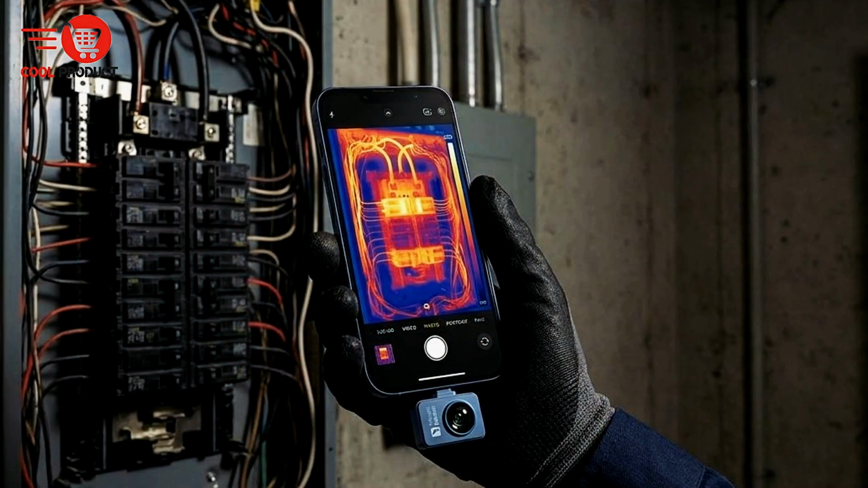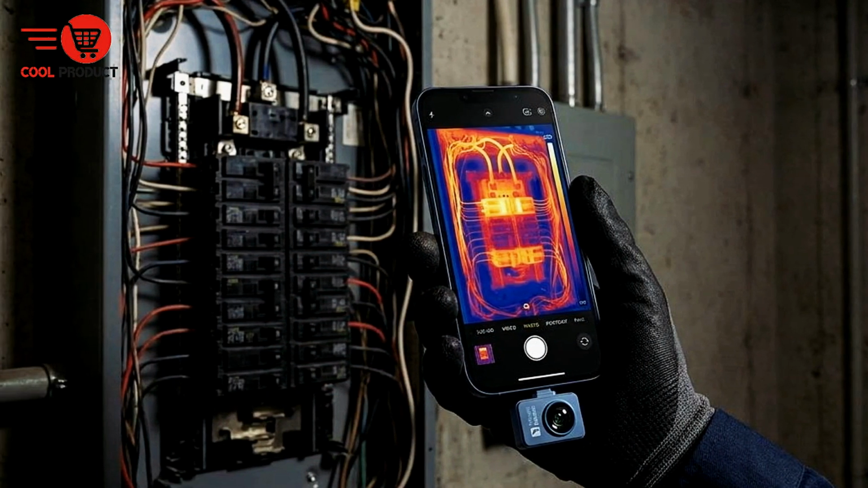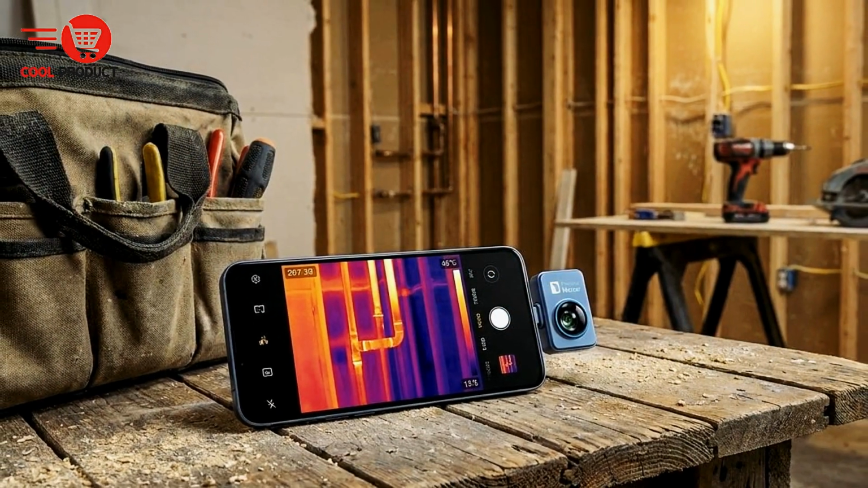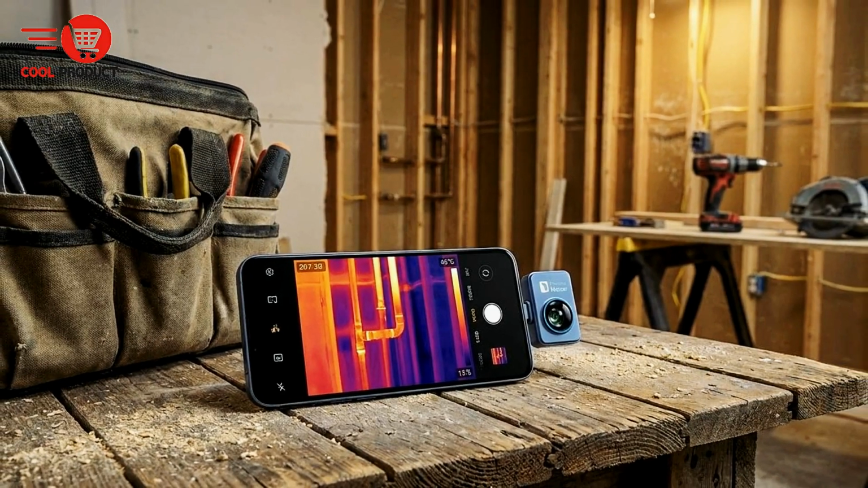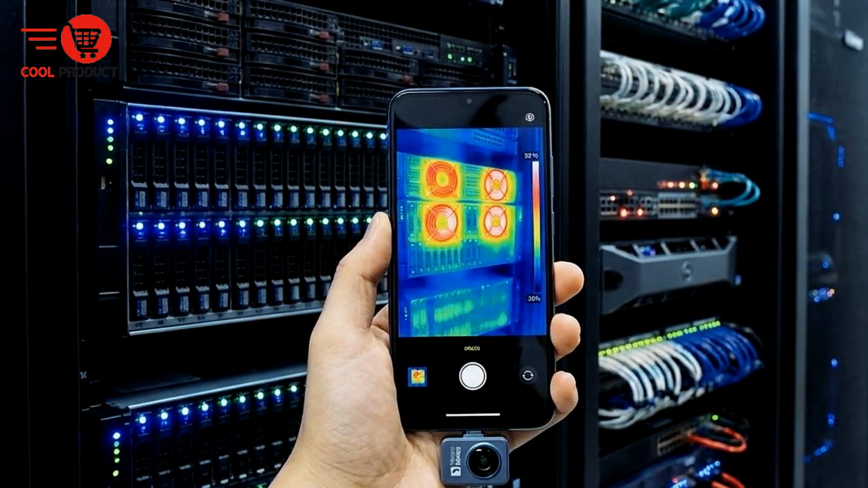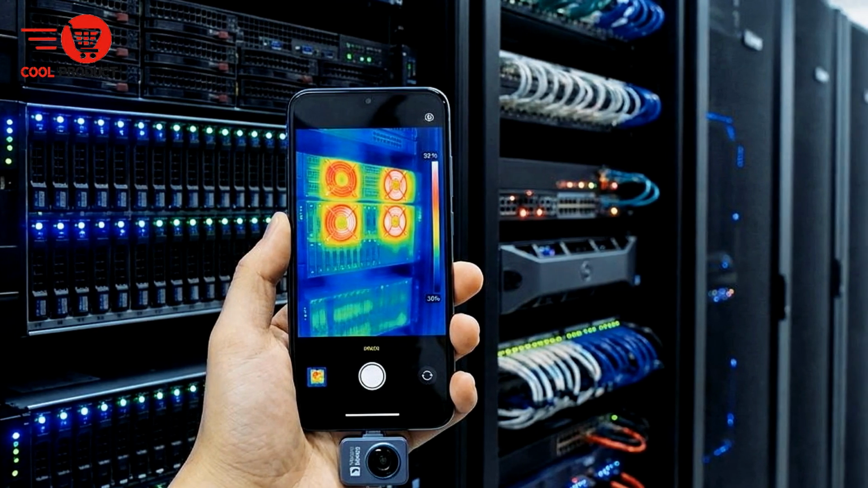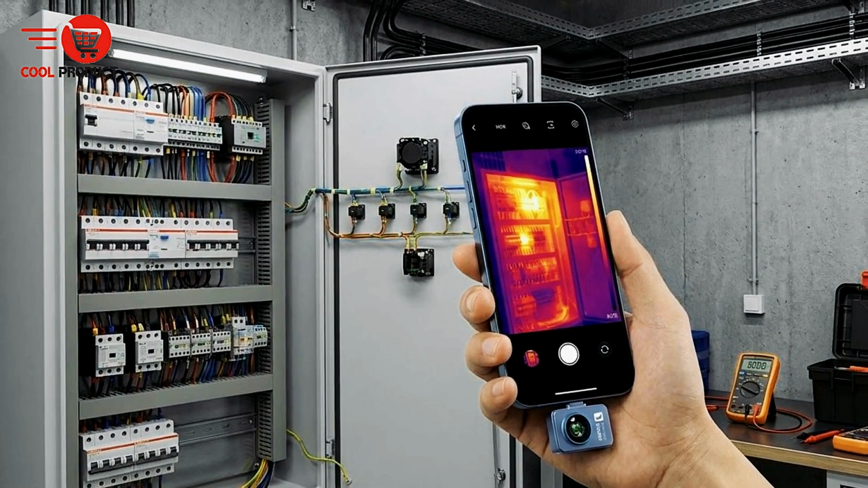critical diagnostics. When paired with the Temp Master app, this device becomes even more powerful. You can view real-time thermal analysis directly on your smartphone, capture photos and videos, and organize your data easily. This smart connectivity improves workflow efficiency and allows you to document findings clearly for reports or maintenance records.